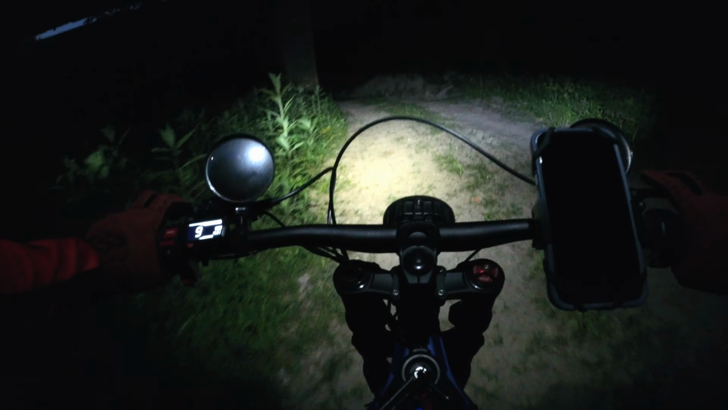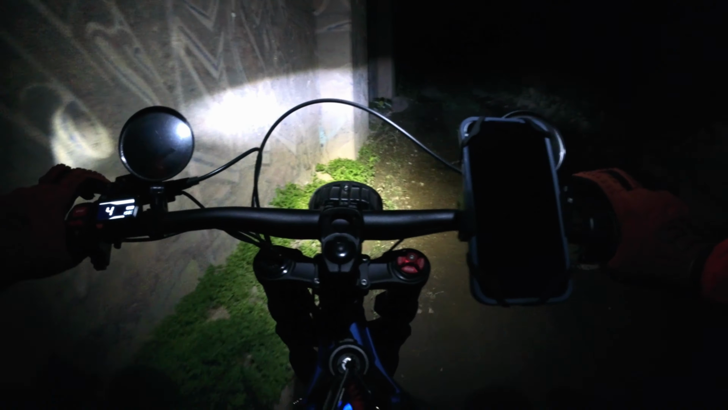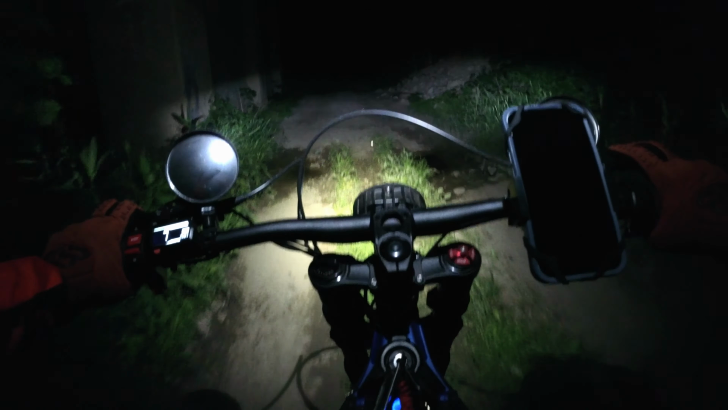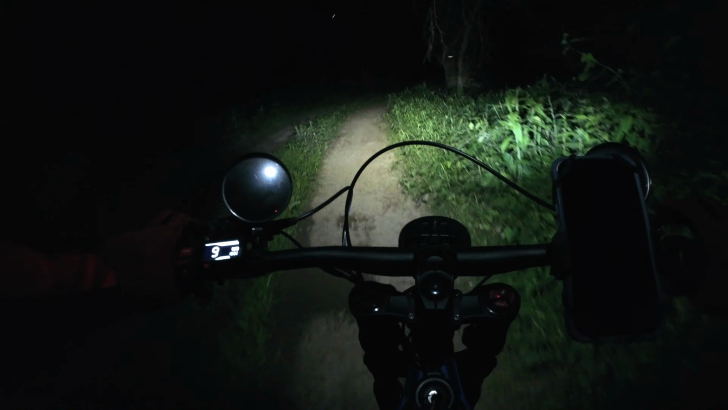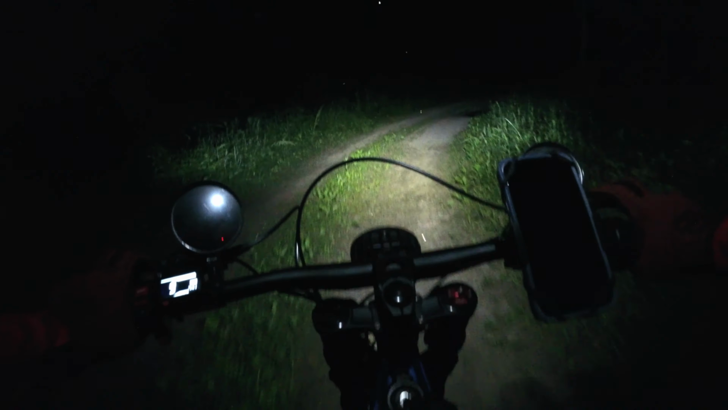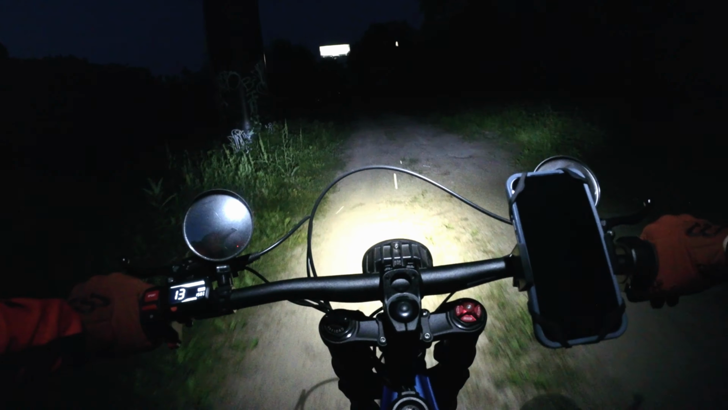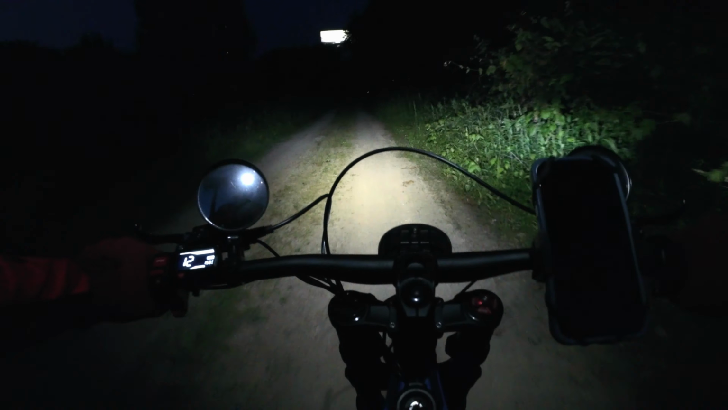Yeah, and I had no clue what was back here. I just saw this on Google Maps. I went through briefly on a motorcycle ride, not all the way back as far as this, just through some of the beginning sections right off the road. So if you're in the area, don't go through here.